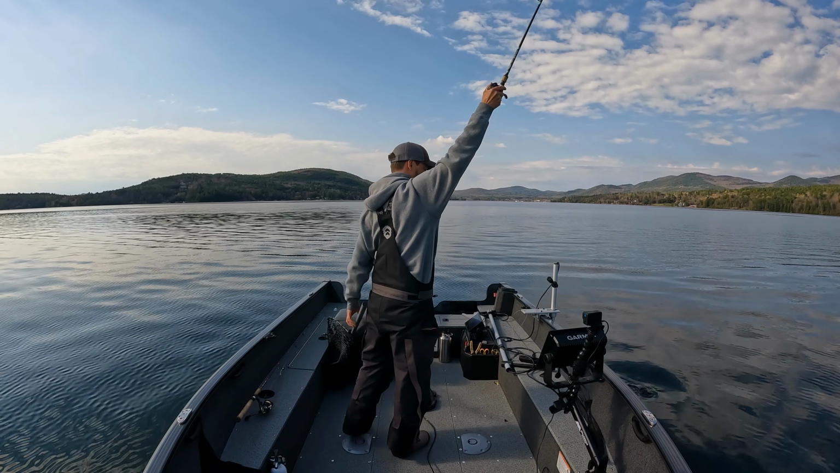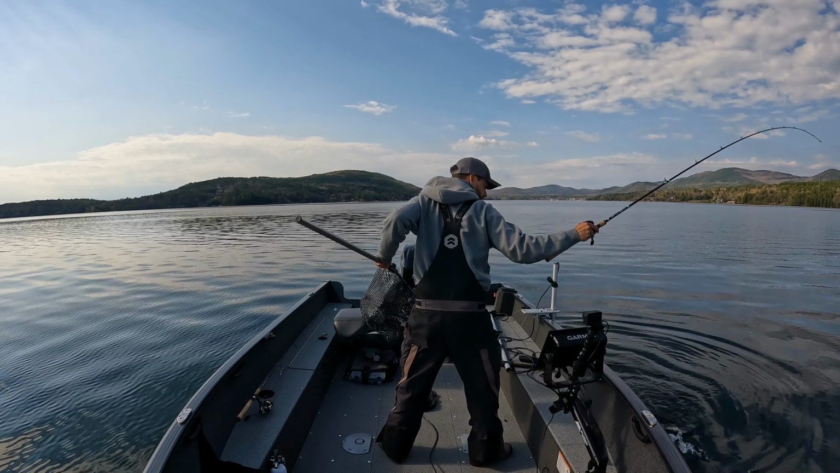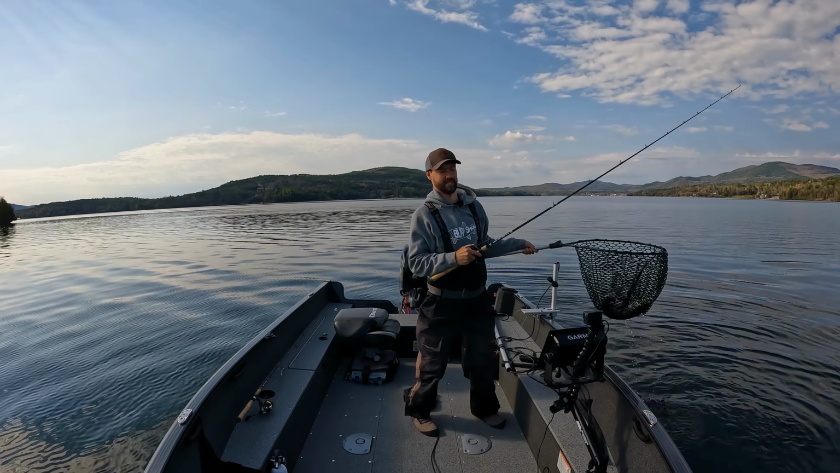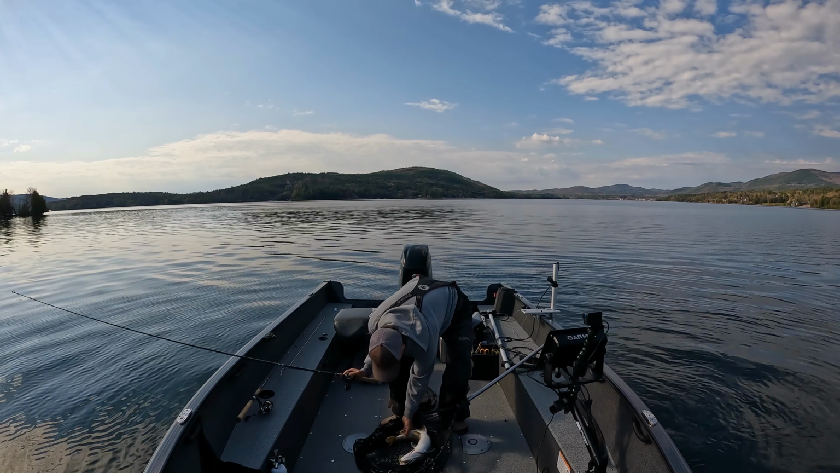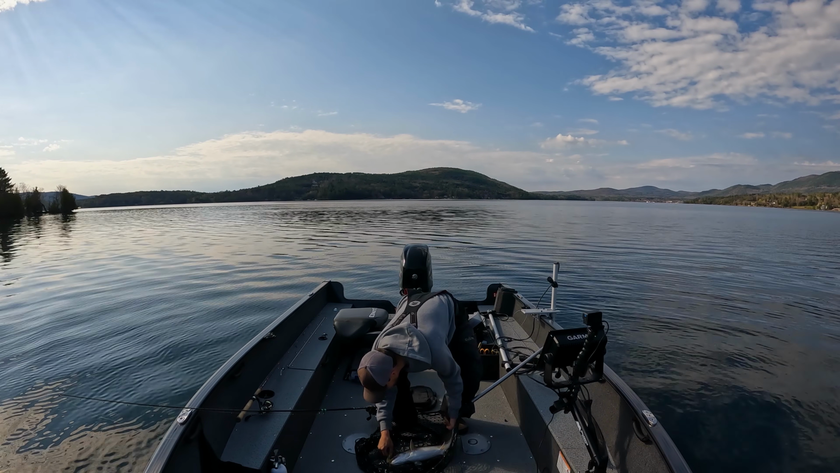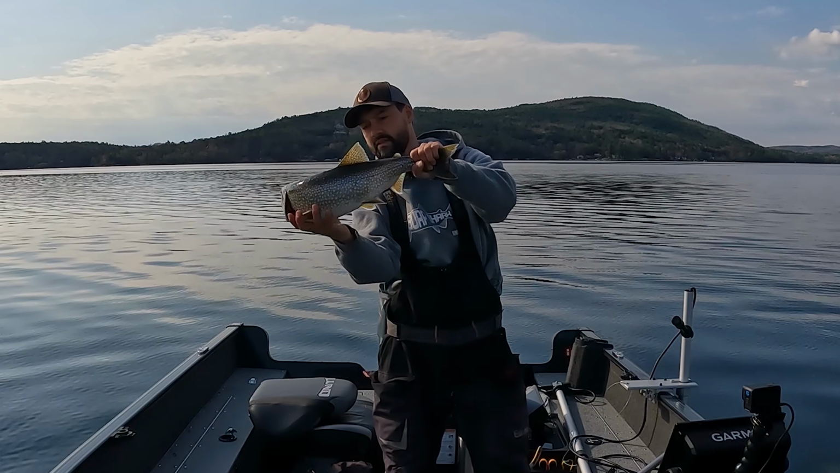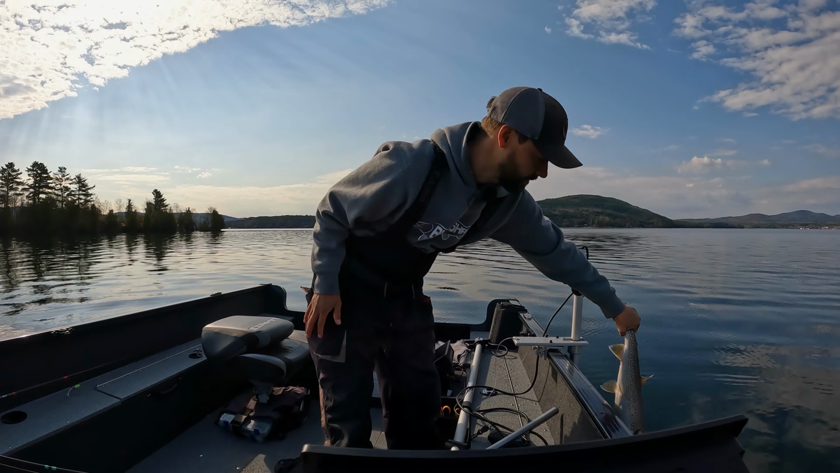Oh, he's burping. He's burping. Nice. First Lake George lake trout, guys. Pop him on the floor. Pop the hook out, and he's spitting up very big smelt. Nice little chunk. Going back in.